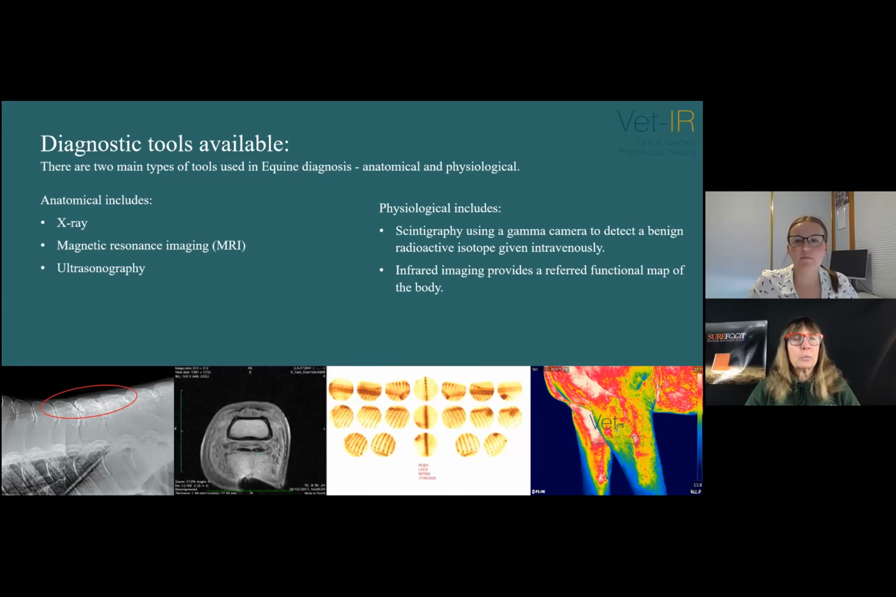And then your MRI, which detects soft tissue, tendon and ligament, and also joint capsules and articular cartilage. This gives exquisite anatomical detail and precise localization of lesions. And then ultrasound, which uses high frequency sound waves to visualize muscles, tendons, and internal organs to capture size, structure, and pathological lesions. And then you have your physiological imaging.